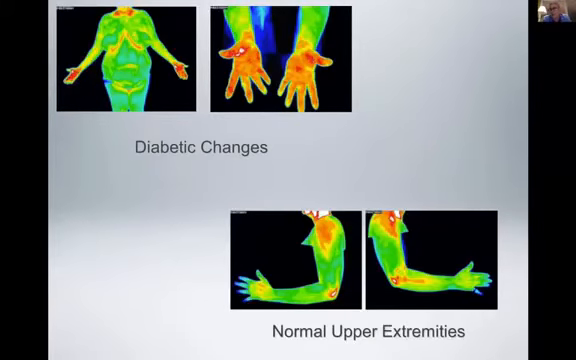And this is very typical for diabetic changes. Sometimes we can see this even earlier than the blood sugar rises. A lot of times we see this, it is very sensitive. A lot of times we see this in somebody that doesn't really know that they have diabetes yet, and maybe is pre-diabetic. And again, it's due to the sympathetic changes, because diabetes is known to cause changes in the periphery, in the hands and feet.